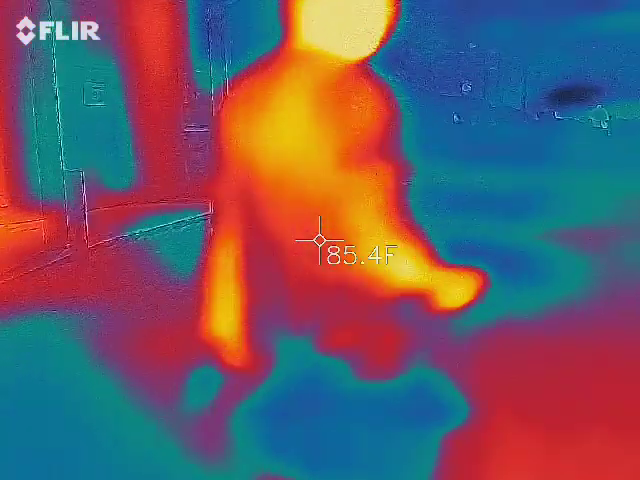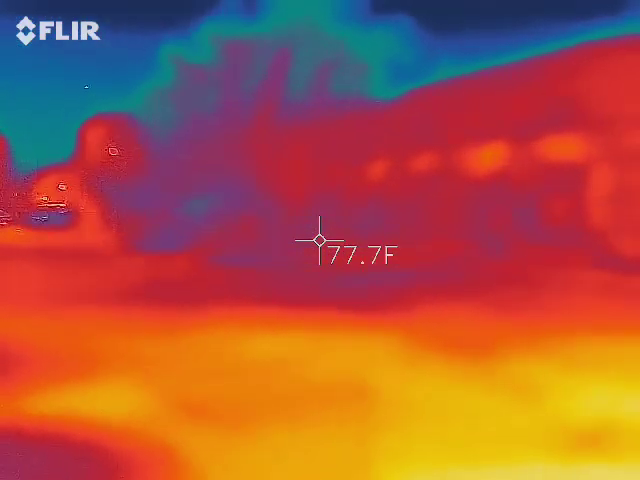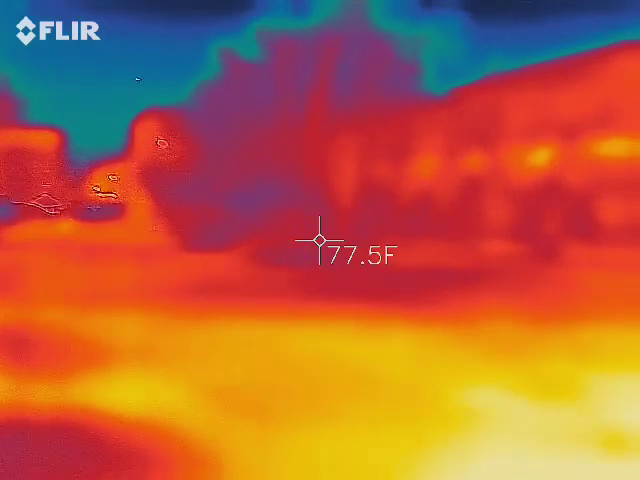So with this camera, you're going to be able to see, it doesn't see in 3D the way we do. So you guys all have cool masks. Let me mask it for you. So it doesn't see in 3D. So what it's going to actually do is it is going to see temperatures only.